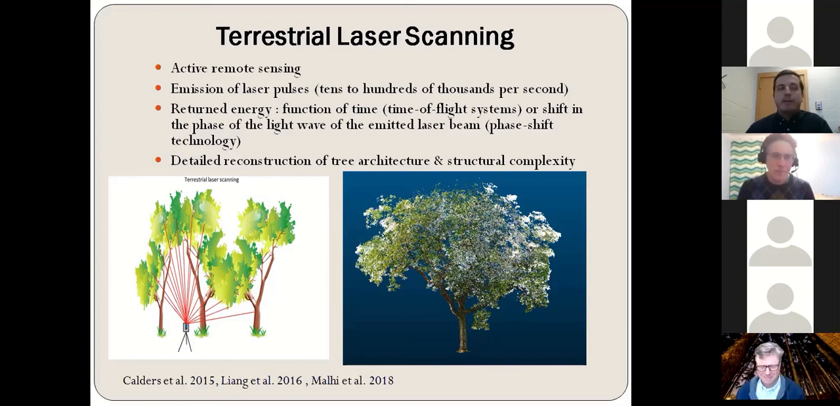And when these laser pulses hit their targets, which can be, in our case, woody material or leaf material, then this return energy is recorded by the laser scanner, either as a function of time or as a function of shift in the phase of the light wave of the emitted laser beam.